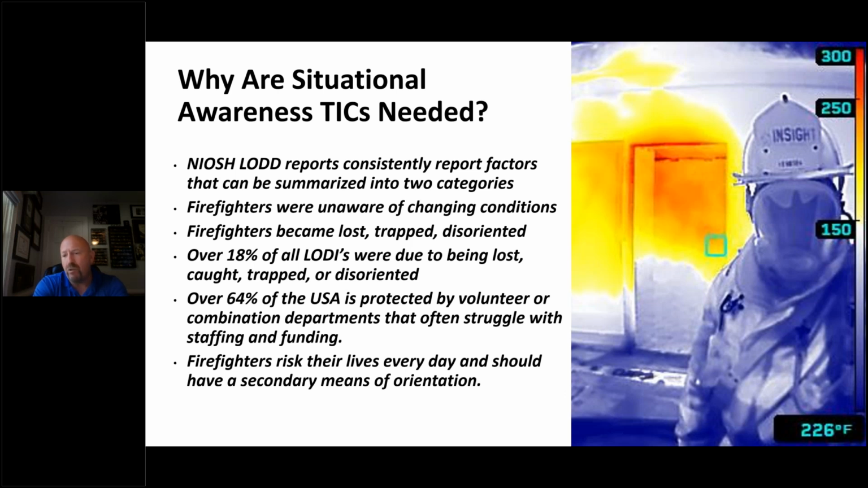And if you look at line of duty injuries, not line of duty deaths, which very few people talk about, 18% of those injuries were due to being lost, caught, trapped, or disoriented. And over 64% of the United States of America is protected by volunteer or combination departments that often struggle with staffing and funding. There's a big debate right now about 2 in, 2 out, the OSHA rule.